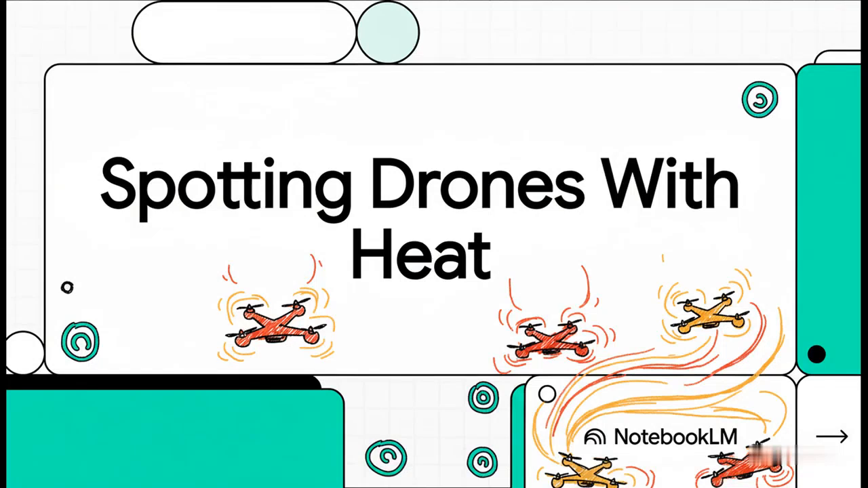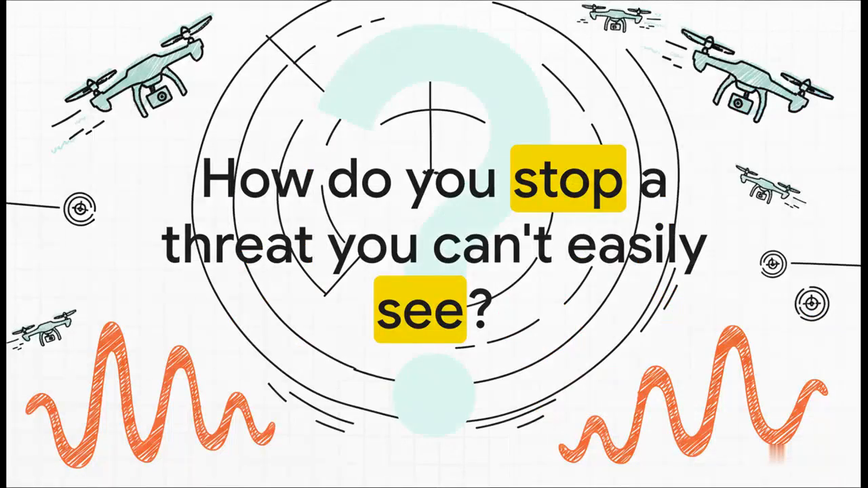All right, in this explainer, we're diving into some fascinating new research on a really tricky problem. How do you stop stealthy drones? The secret weapon, it turns out, isn't about having better eyes. It's about seeing something the drone absolutely cannot hide, its own heat. And this is a huge challenge in modern security.